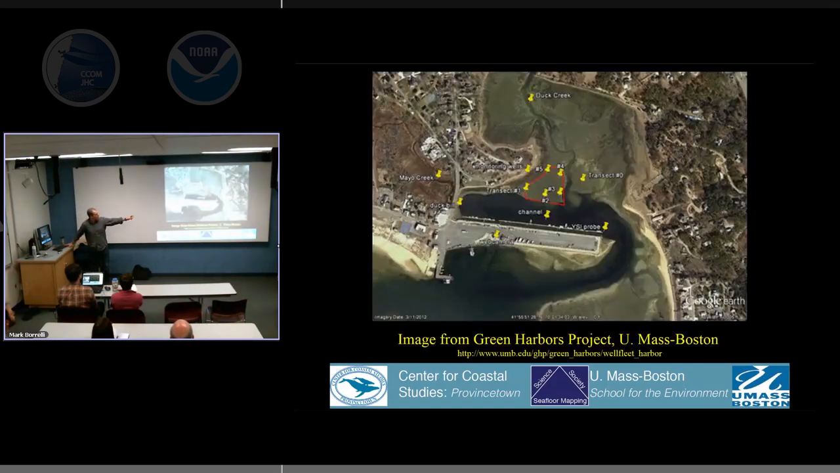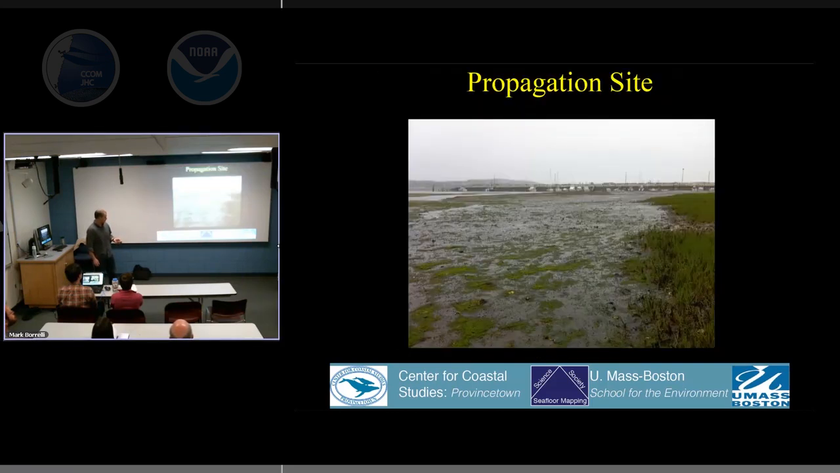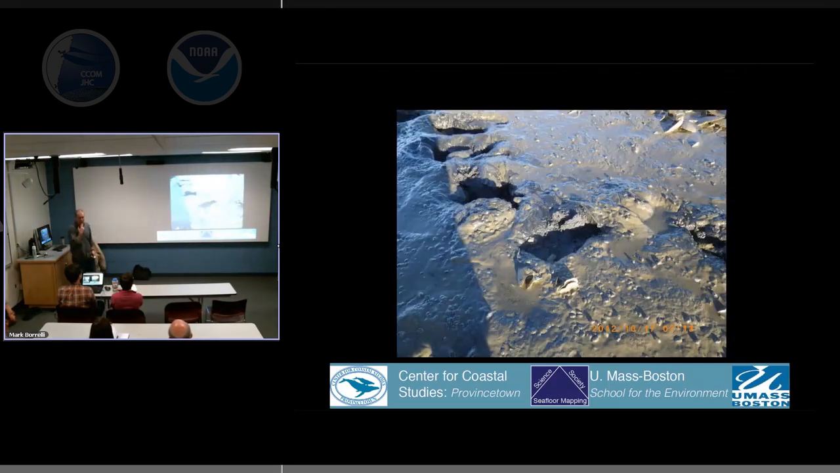Now we're just north of that. Let me just go back. Oh yeah, I have this somewhere. Sorry. So that's the propagation site. It's about 2 acres. This is the pier. This is the propagation site. Now we're looking back at the pier, and it was nasty, right? Nothing's growing here. It's really kind of a nasty place.